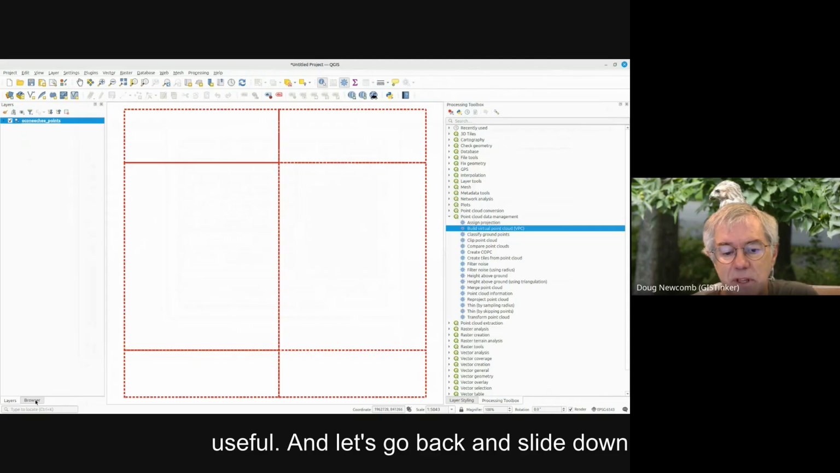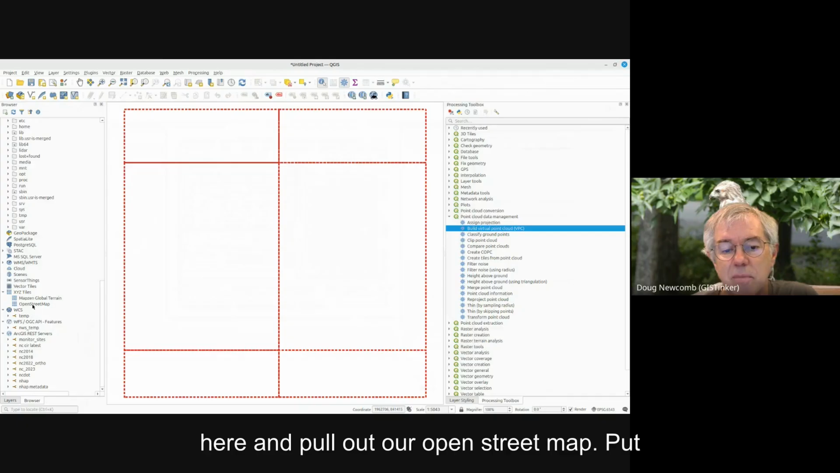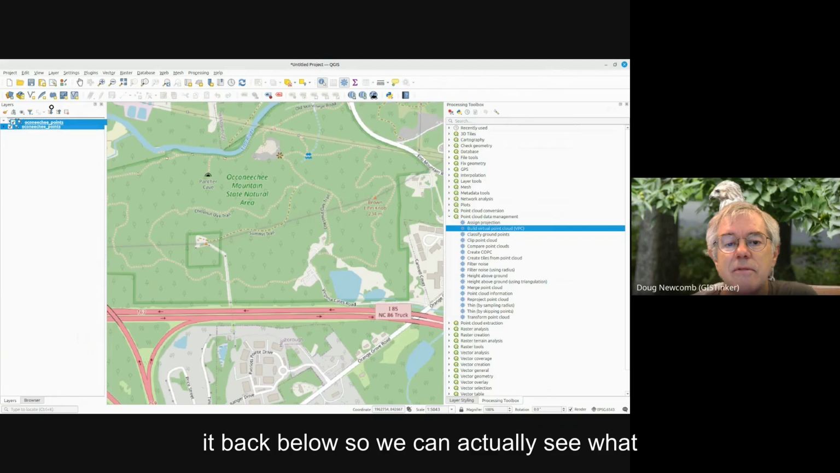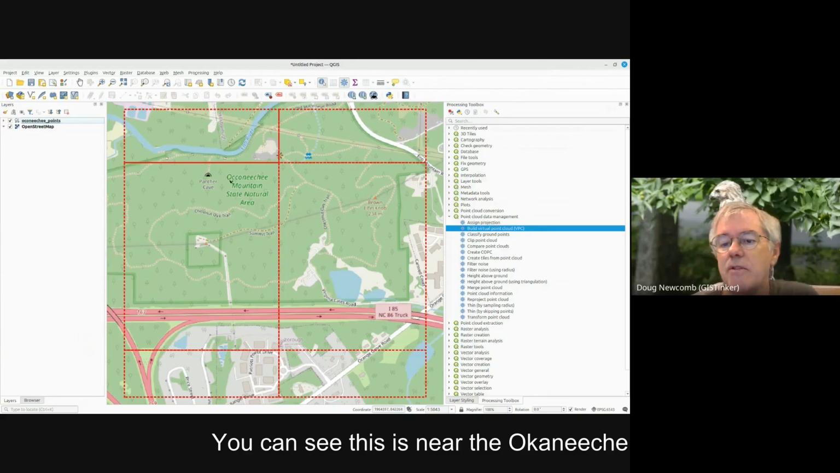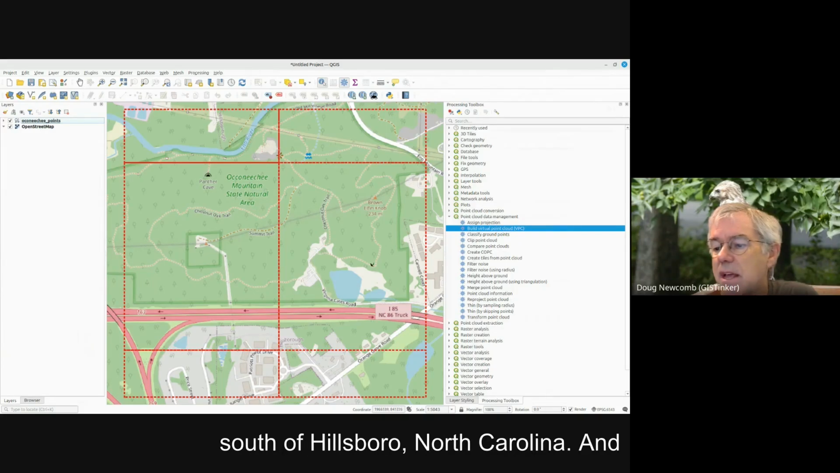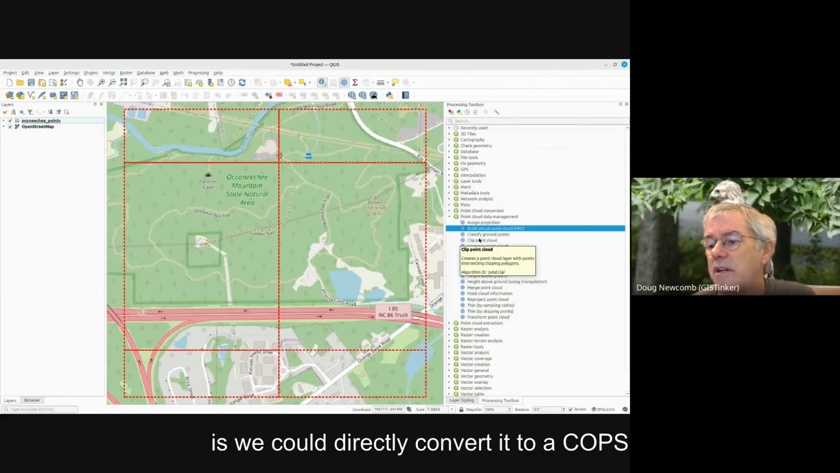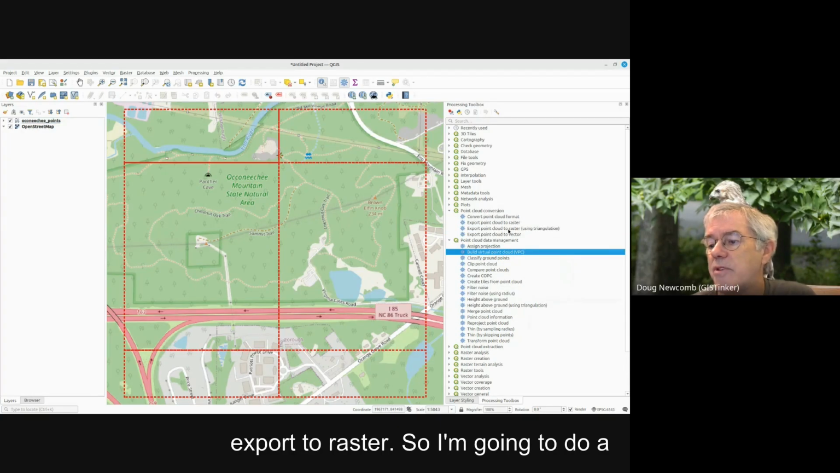But this is very useful, and let's go back and slide down here and pull out our OpenStreetMap, and put it back below so we can actually see what we're doing. Oops. Slow down. All right, you can see this is near the Occoneechee Mountain State Natural Area, just to the south of Hillsborough, North Carolina. And we've got our point cloud here. And what we could do with this virtual point cloud is directly convert it to a COPC format right here, or we can do an export to raster.